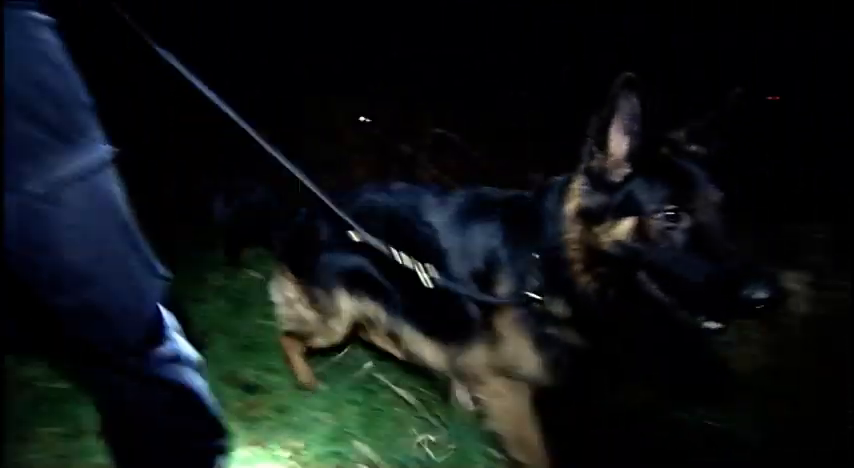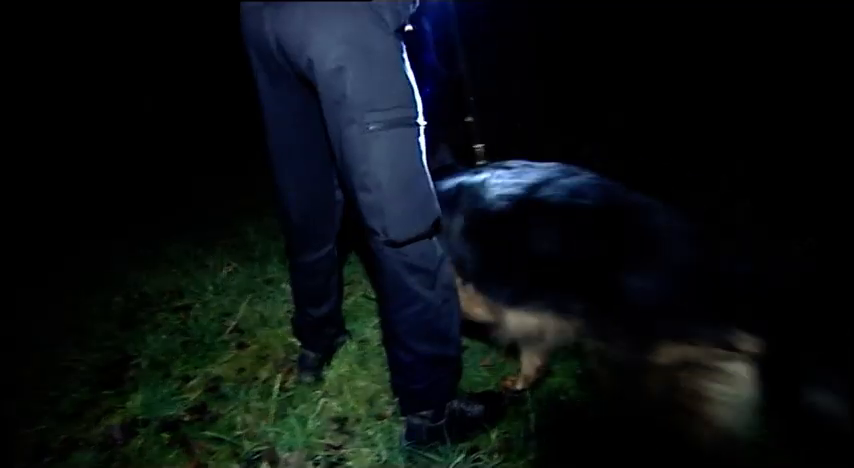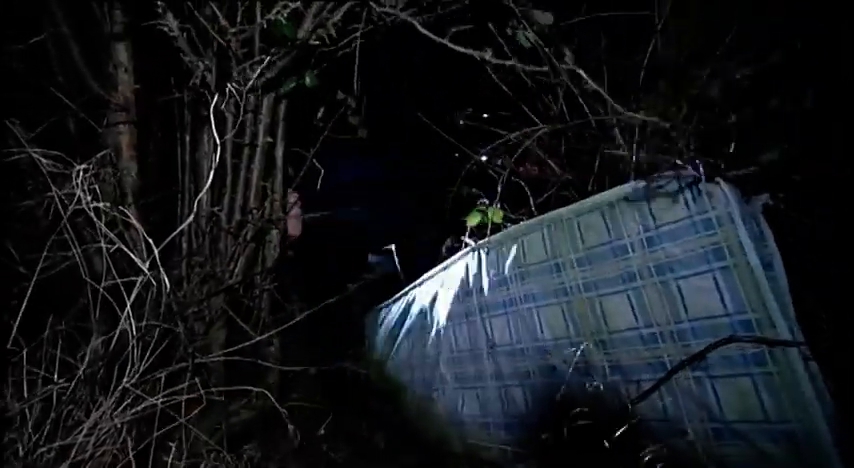Find it, find it. Otto's sense of smell is 10 times greater than a human's, and already he's onto something. For some reason, he's pulled me off to the right.